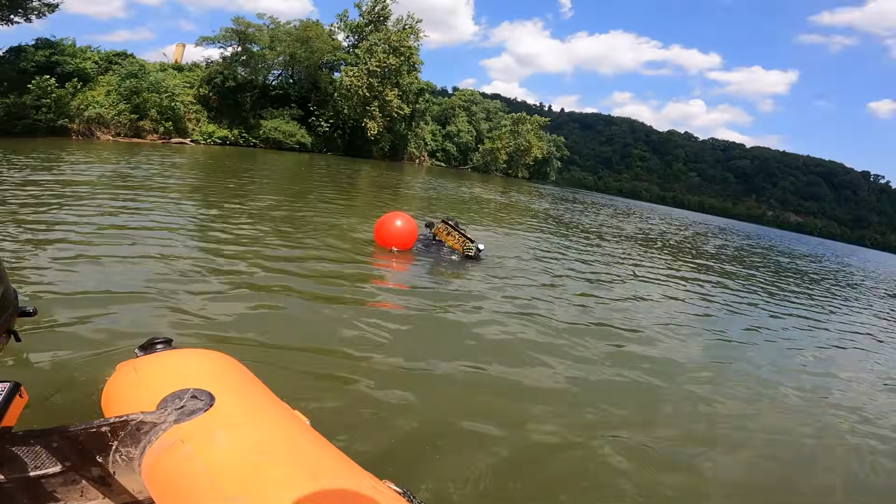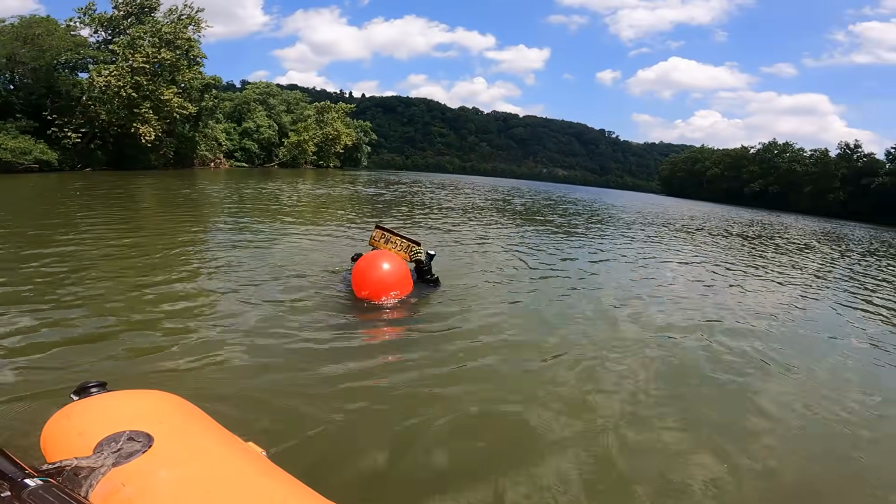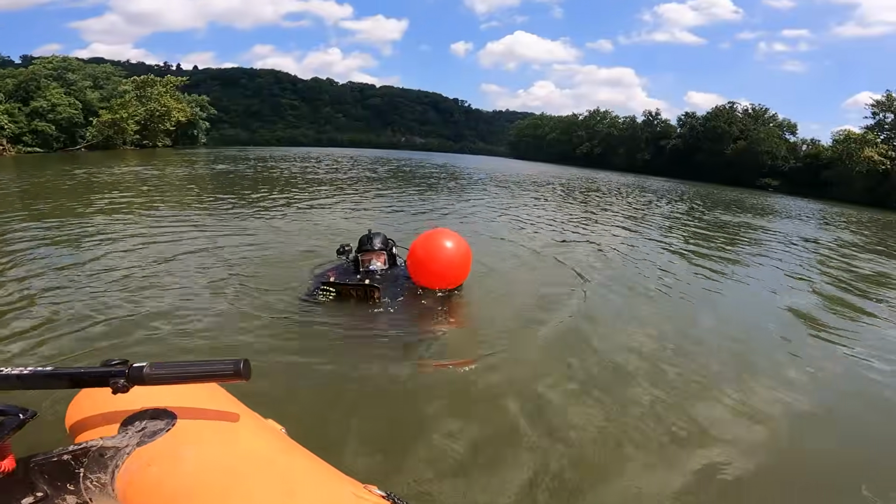We got ourselves a tag. LPW 5548. Pennsylvania. LPW 5548.